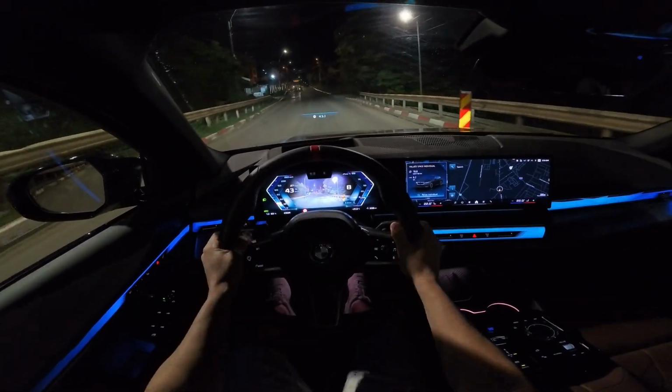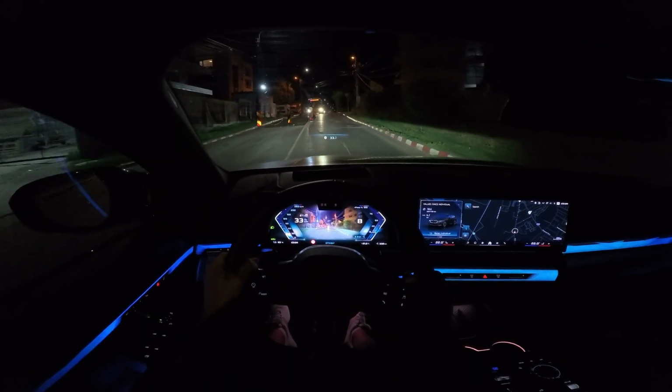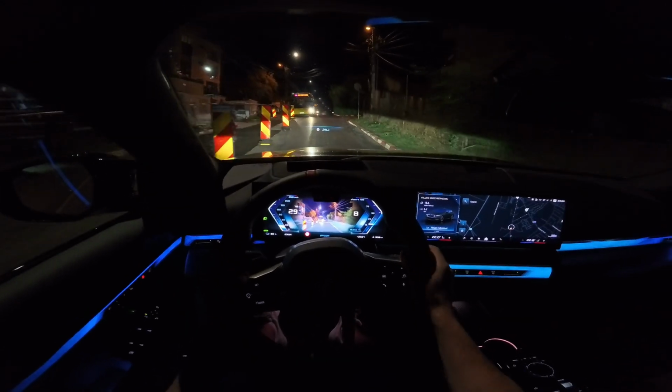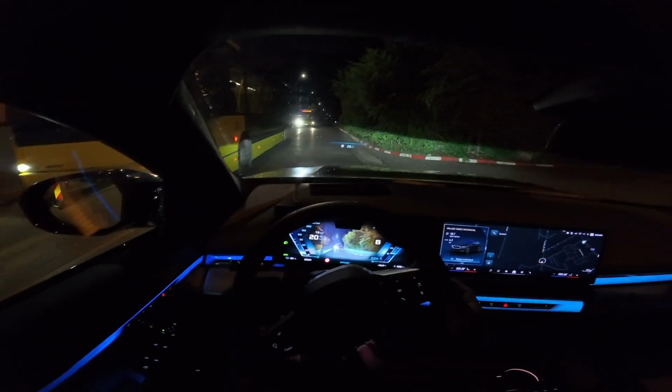Surprisingly, they set up the suspension just perfect to have comfort, but at the same time sportier performance.